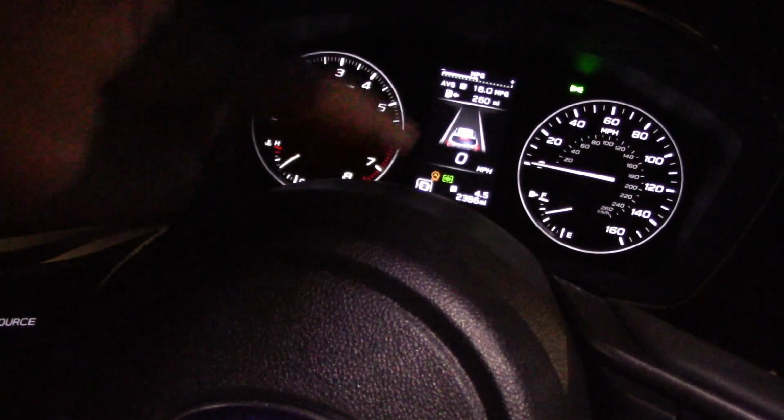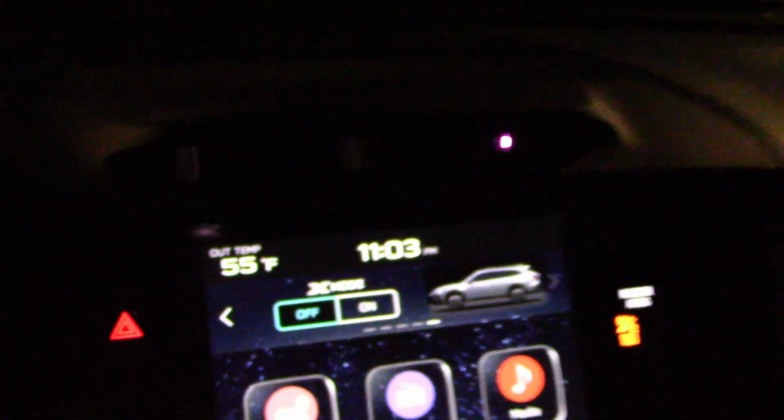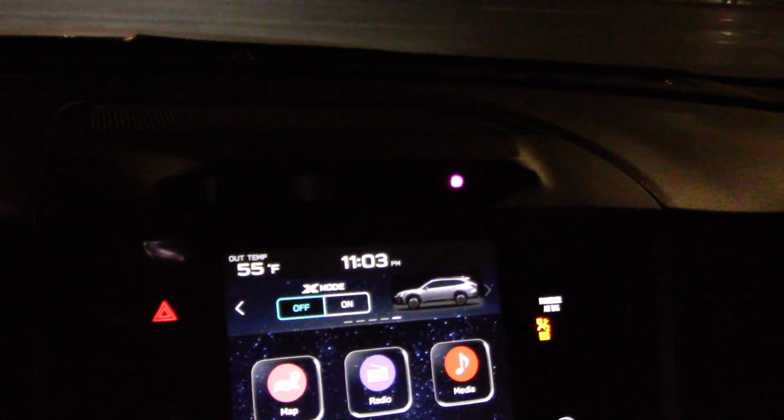Usually the spy camera is above the steering wheel on vehicles. I think it's over here, the top of the info screen. I have to get some masking tape and cover it up and see what happens.